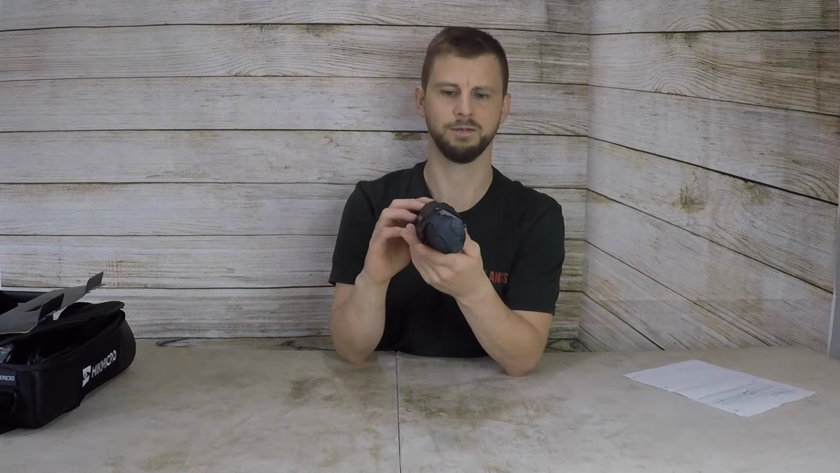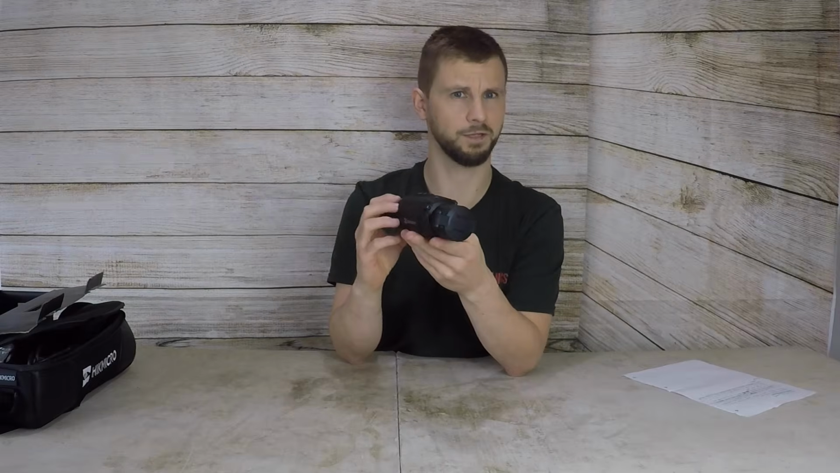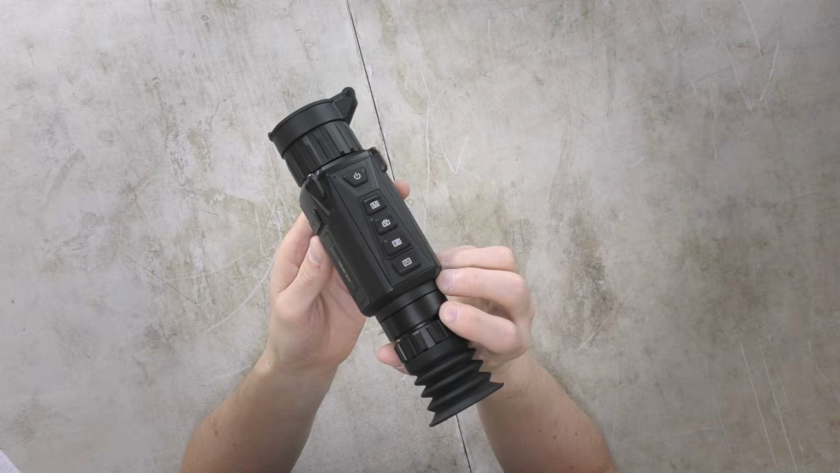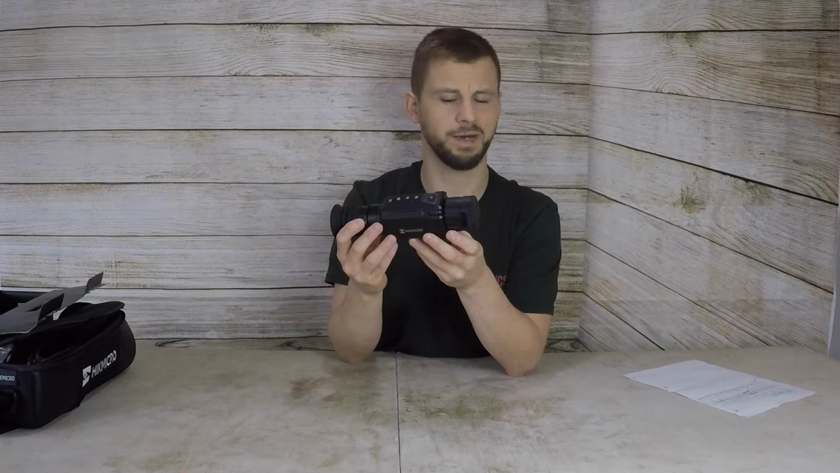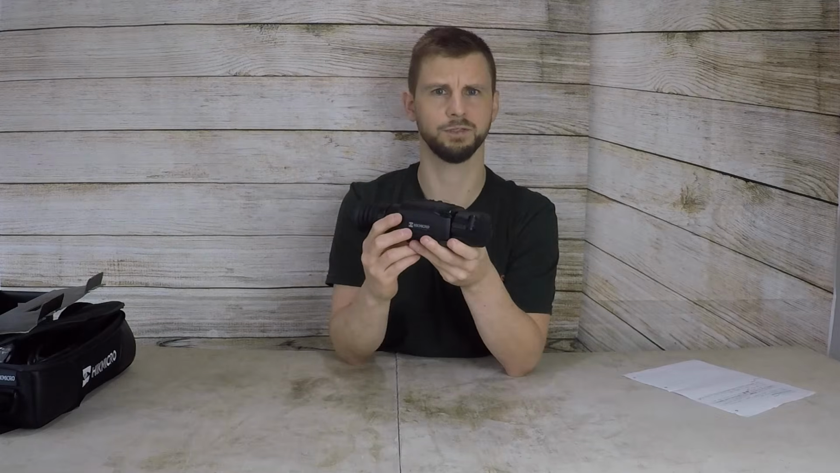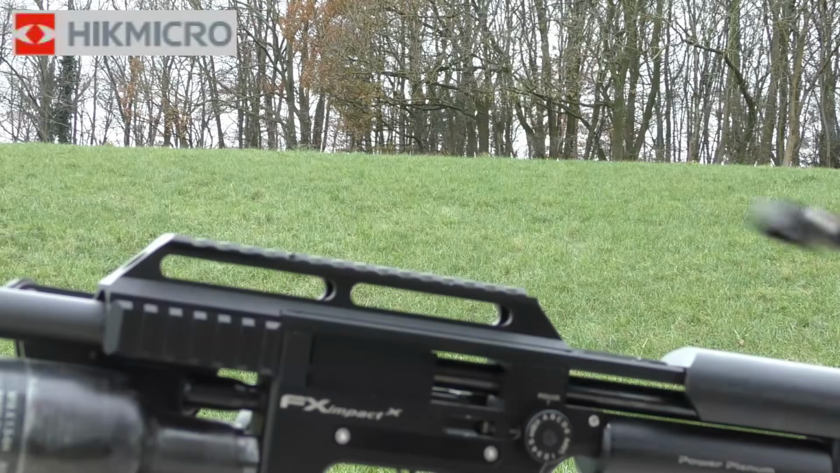There are a lot of features that you are getting for under £1,000 for something which is considered a budget thermal, and it'll be interesting to get this out into the field and really give it a go. Well, there's not much else to talk about now. What we're going to do, get this mounted, stick it onto one of my air rifles, and we'll go get some rats.